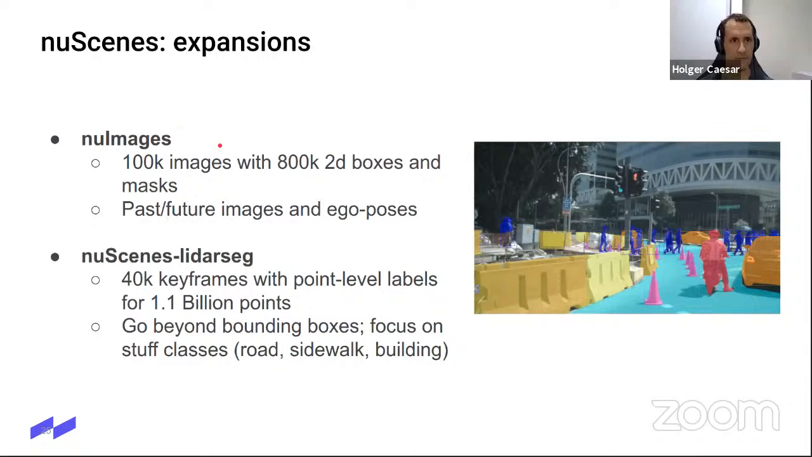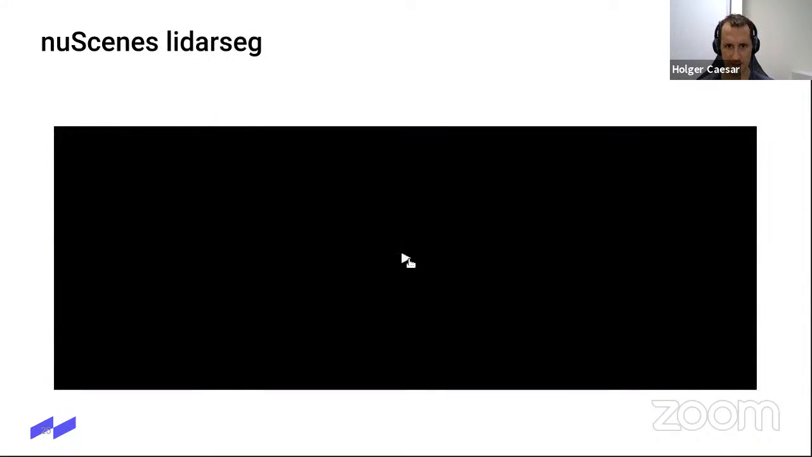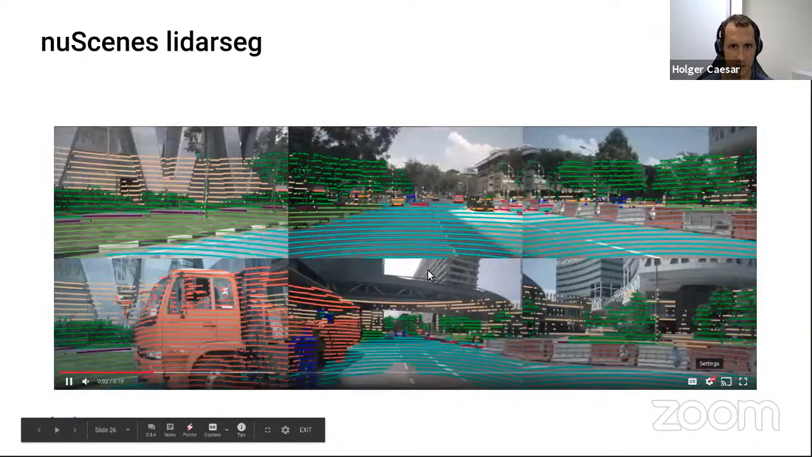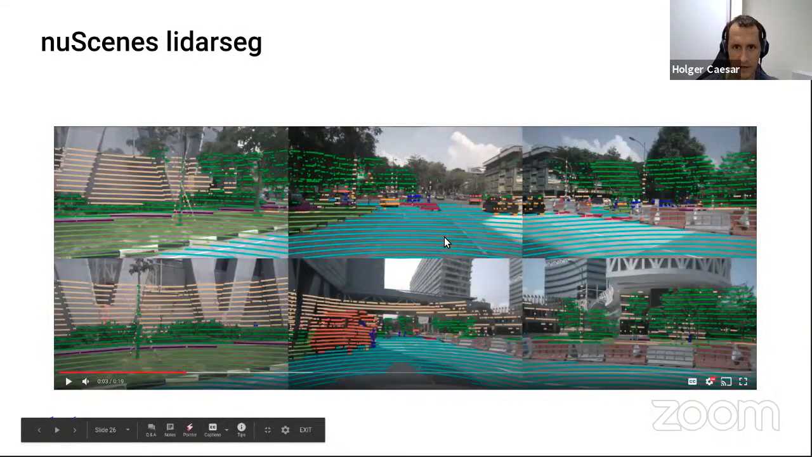Okay. Yeah, so this is a little demo from nuScenes LiDAR-Seg. I'll just increase the quality here. As I already described, what we can see here is every single LiDAR point labeled with a semantic label. You can see this teal corresponds to the drivable surface. Green is the grass. The other green color is vegetation. We have buildings. We have different kinds of vehicles, other ground classes.